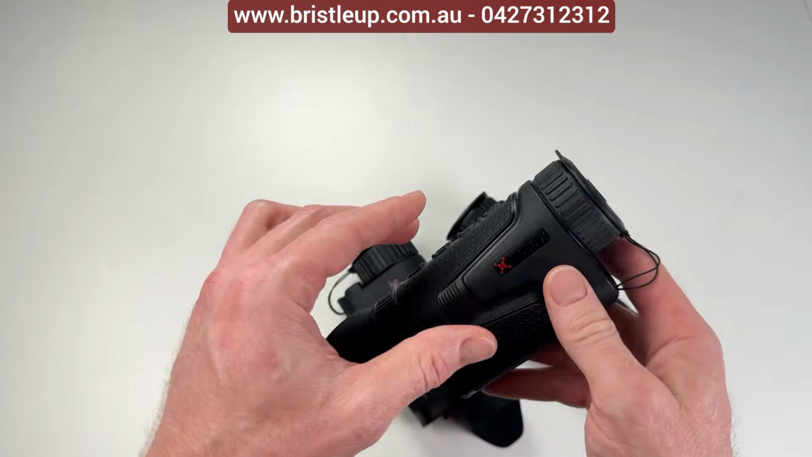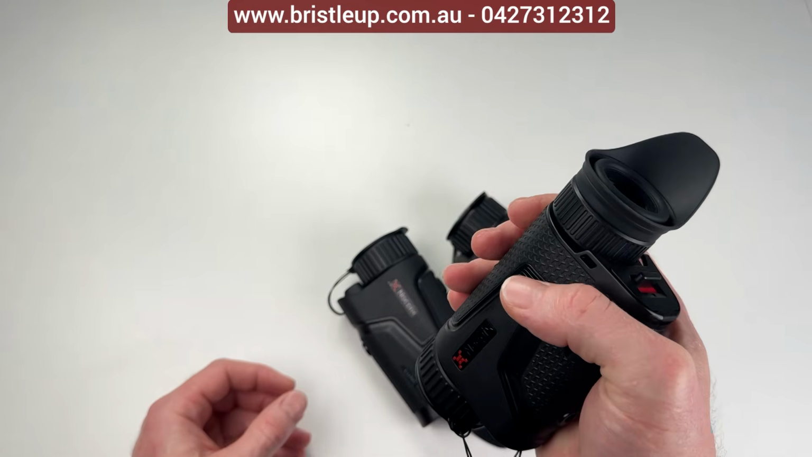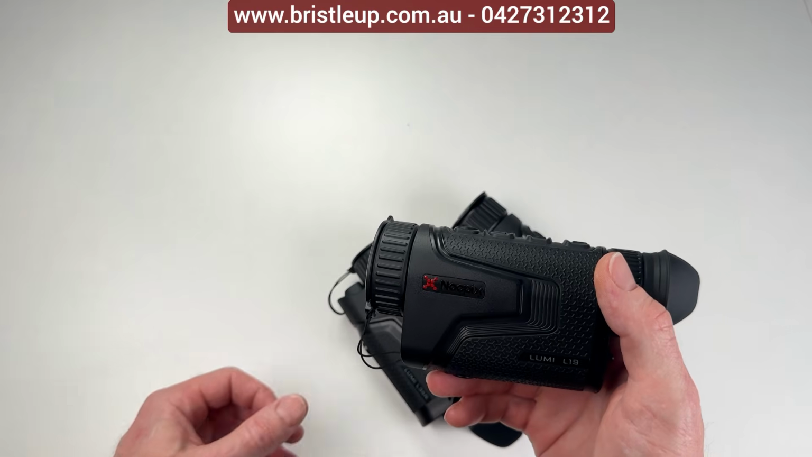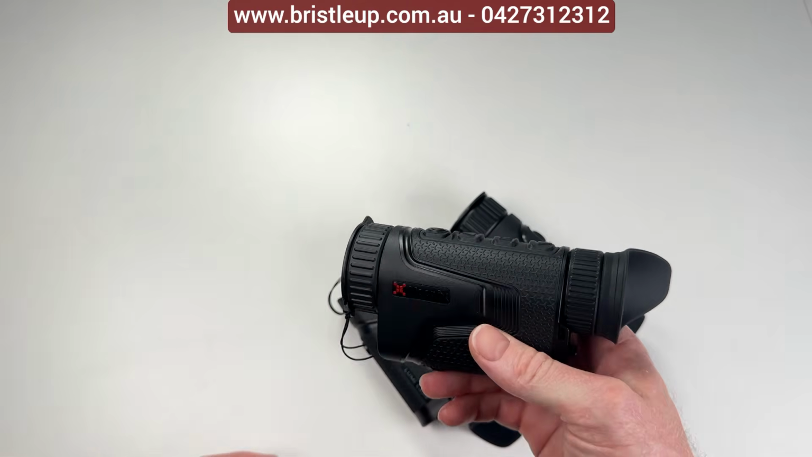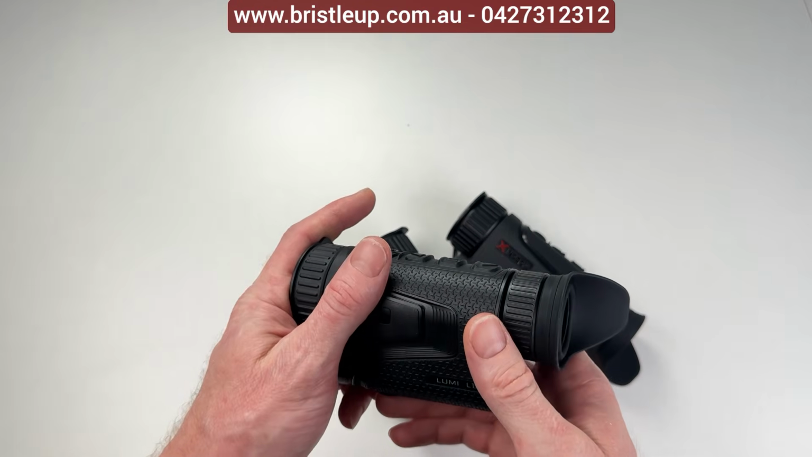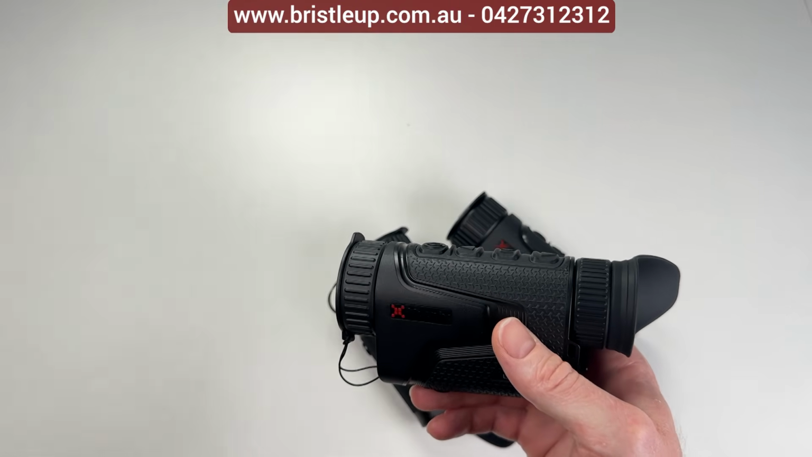And then you have your L19, which is, you know, what I would consider the minimum I would spend my money on. I think the likes of the P13 and the 256 sensors, I feel like they're really not worth the money unless your only use case is going to be looking very close range and you only just need to see a bit of heat.